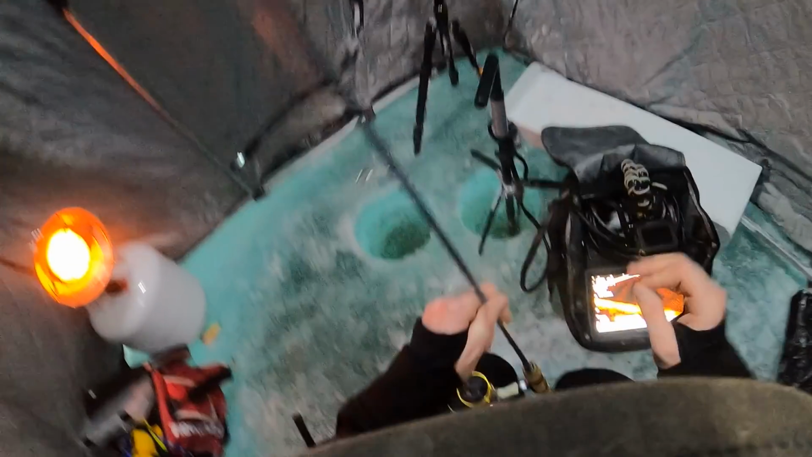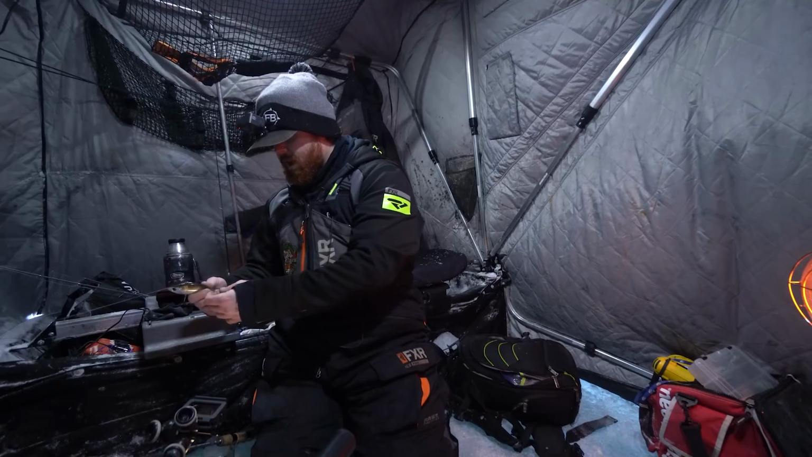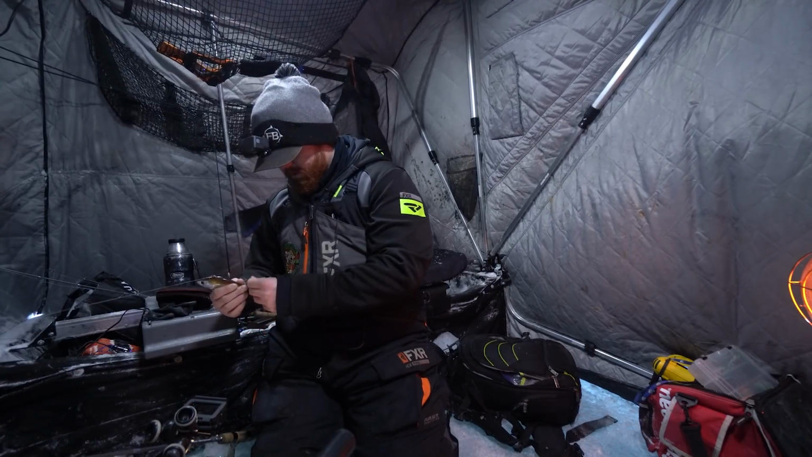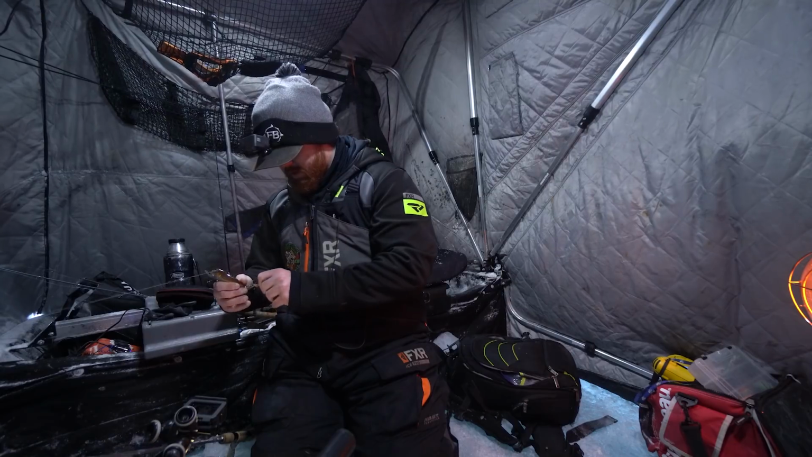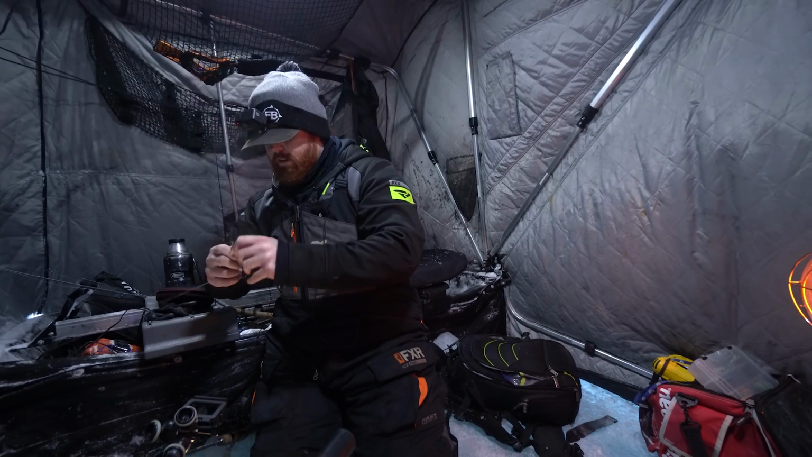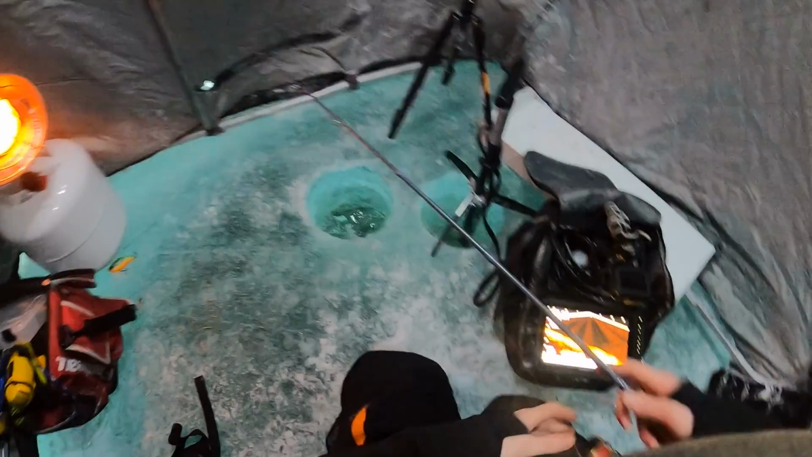I just love these big rattle baits. They're just so loud and obnoxious that fish from far and wide will be hearing this and seeing the disturbance that it makes. It has an incredible tail wagging action and rattle that fish cannot resist. So let us get that down.